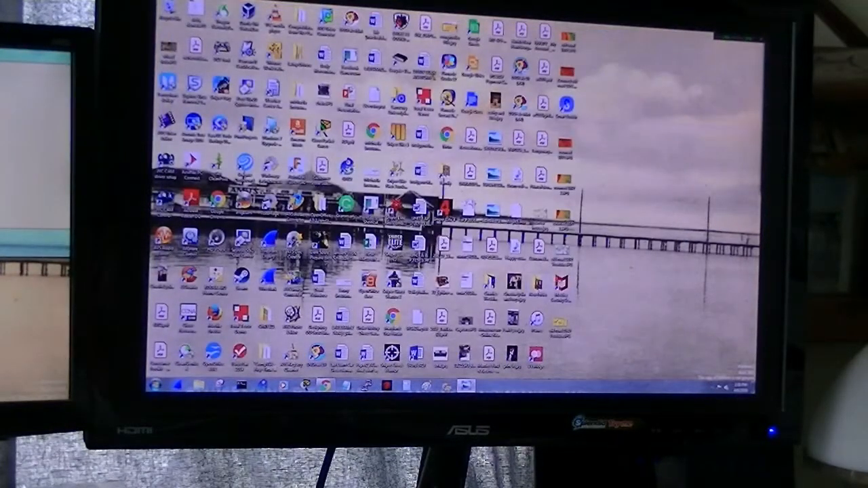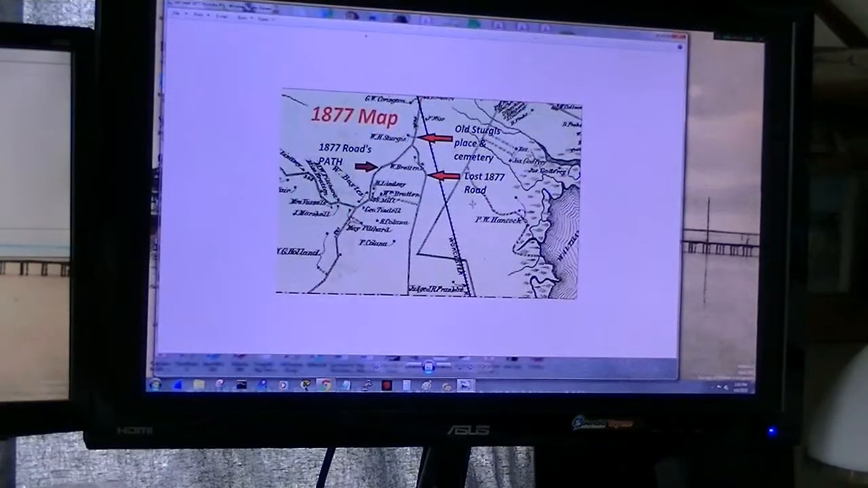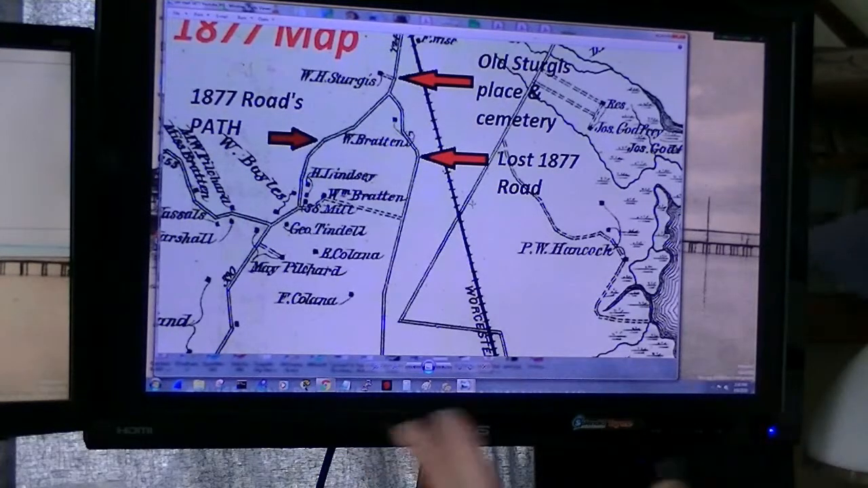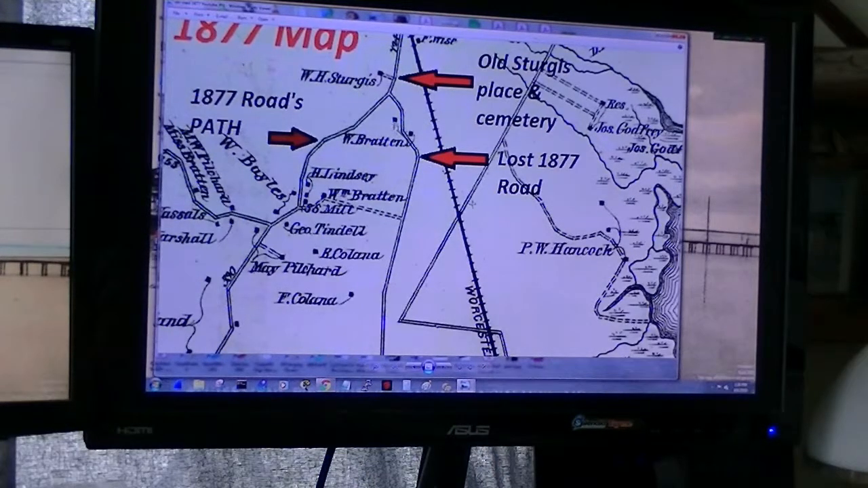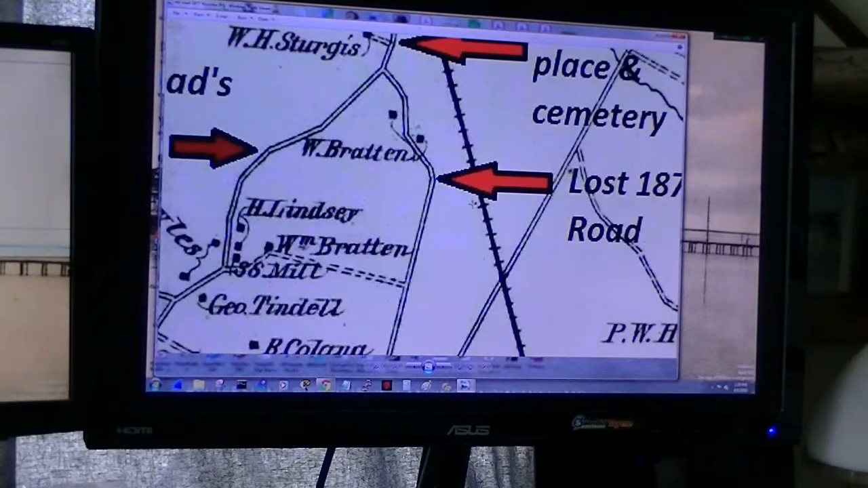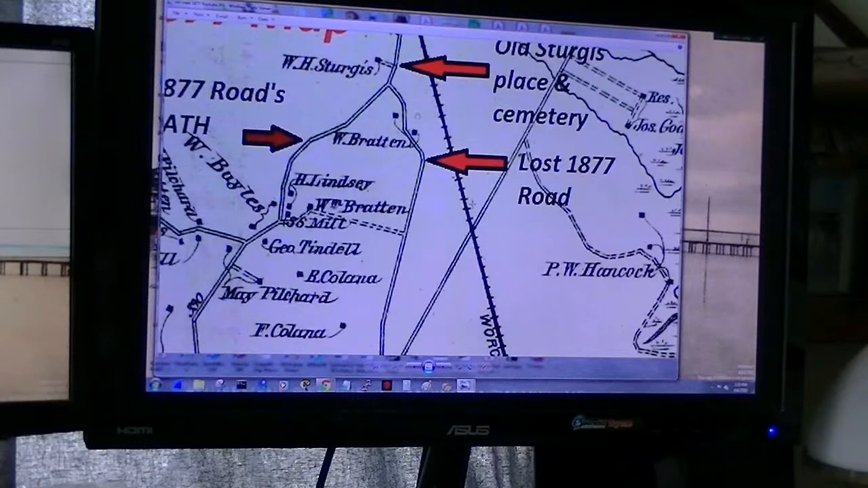Wrong map. Okay. There we go. We're looking for these two houses, and that would put one in the woods and one out in the field. And I discovered the one in the field. I have not found this one as of yet, but working on it.